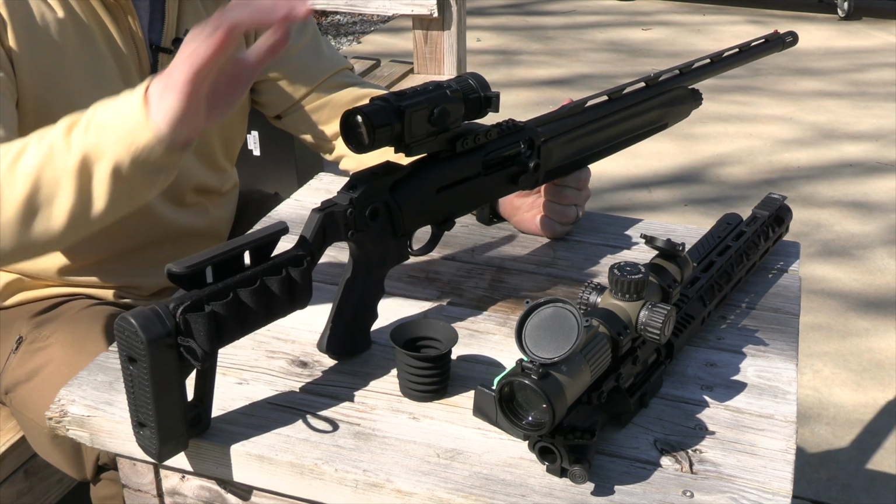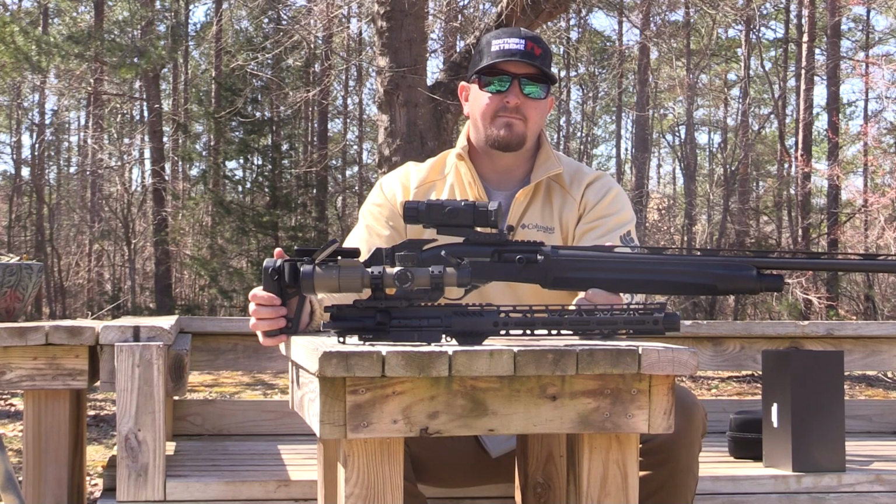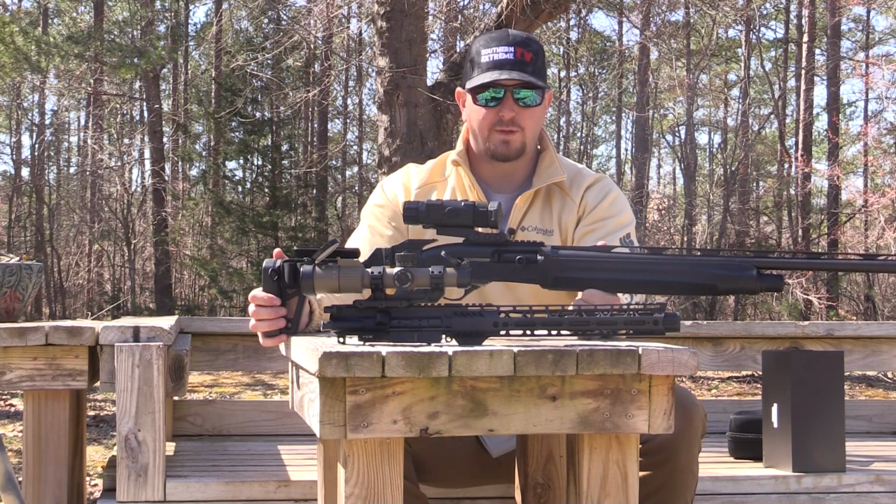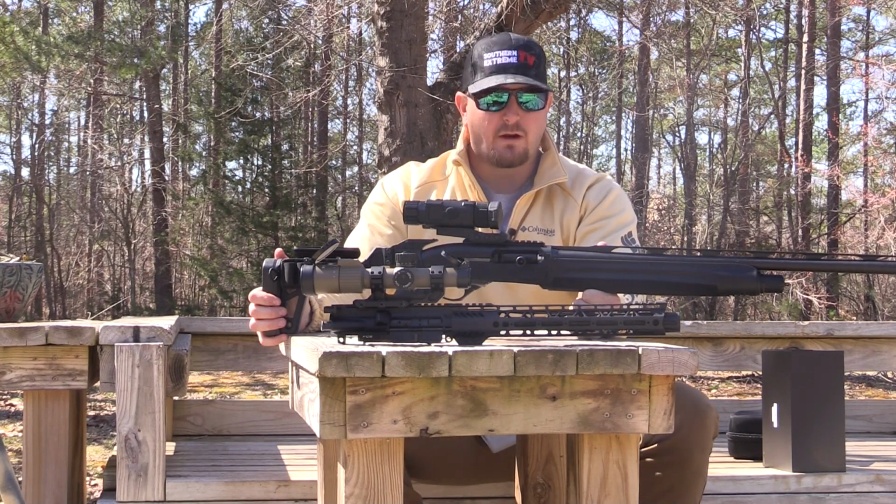The eye relief on the DNTs is arguably the best eye relief of any optic in the thermal world that I have seen, other than the iRay RH50R.